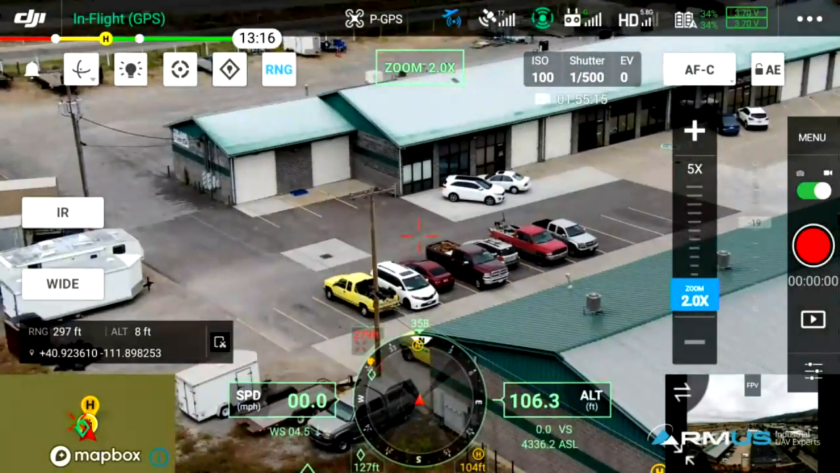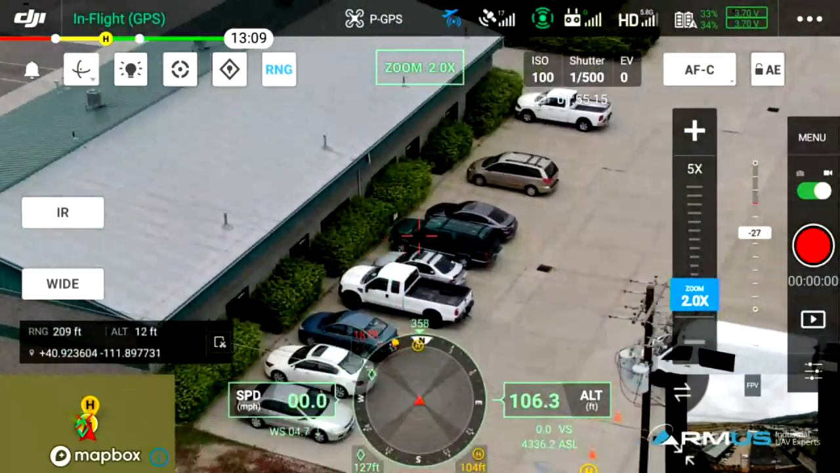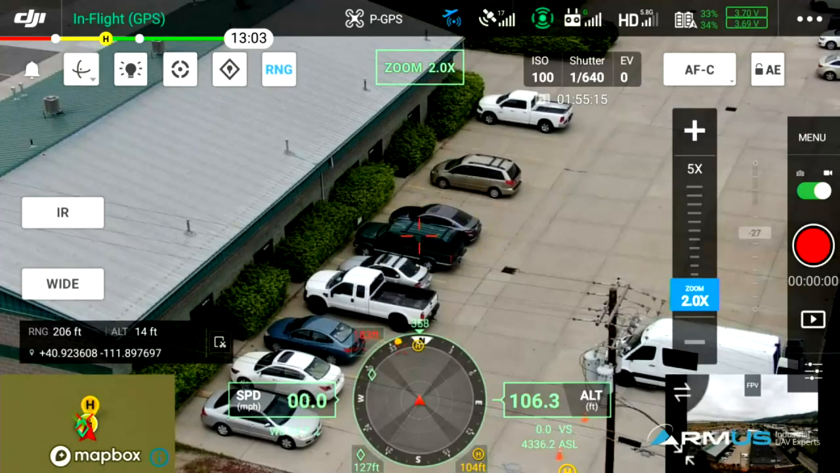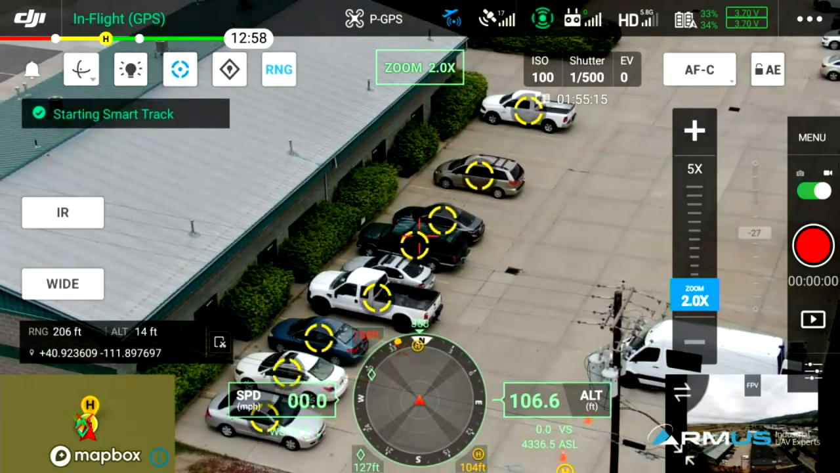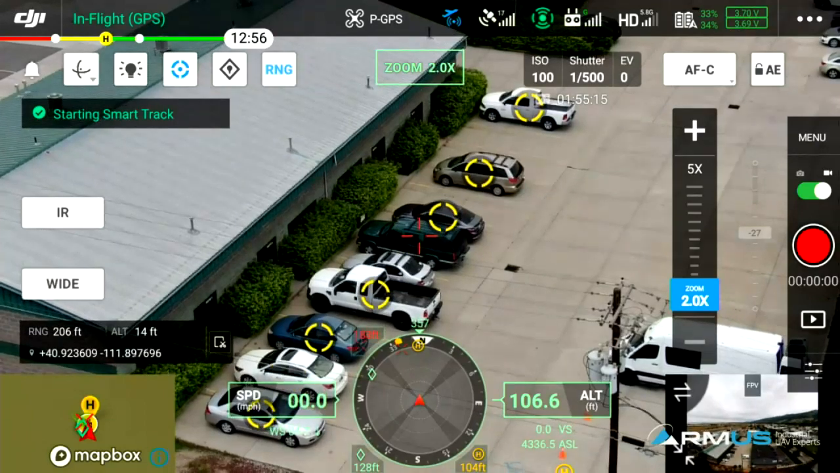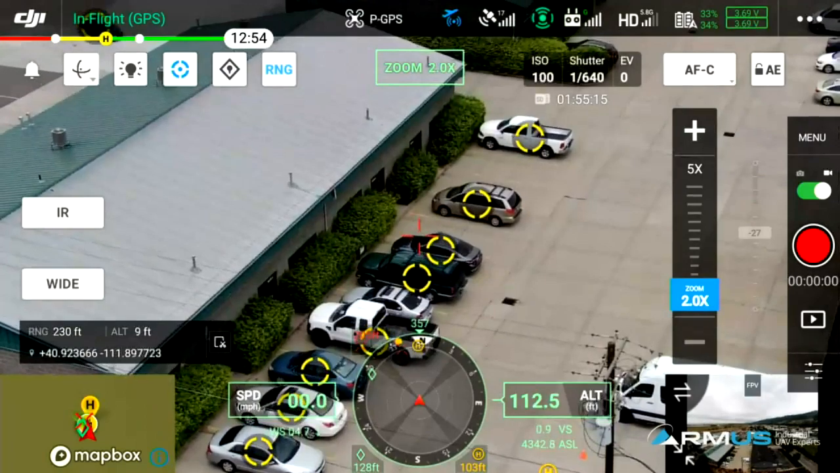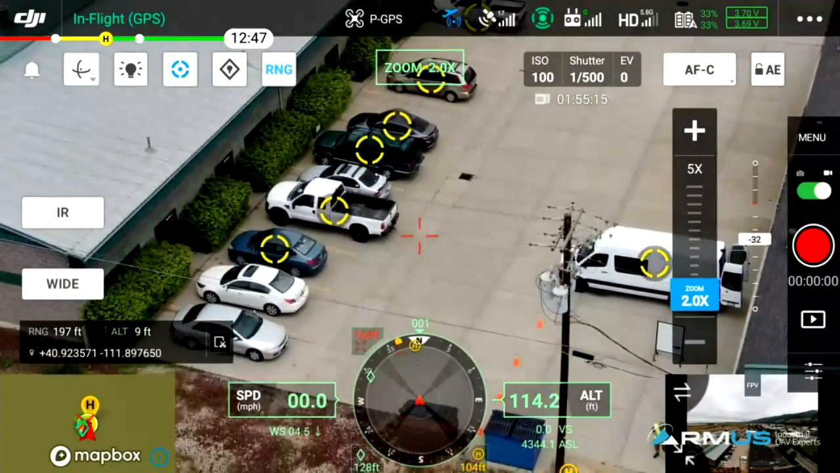You want to get a live car? Oh, we'll get a live car in a second. So I just wanted to show how many things actually show up in a parking lot here. And none of these cars are actually moving. This is just the AI going, I think that's a car. So here we're going to go ahead and hit the Smart Track button. And there is the UI that shows all of the possible vehicles that the basically the machine learning portion of viewing can see. There's a car coming by.